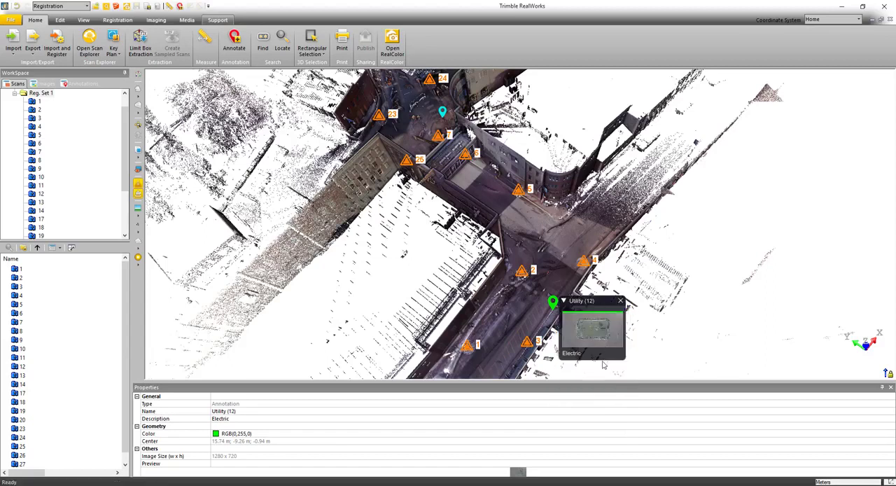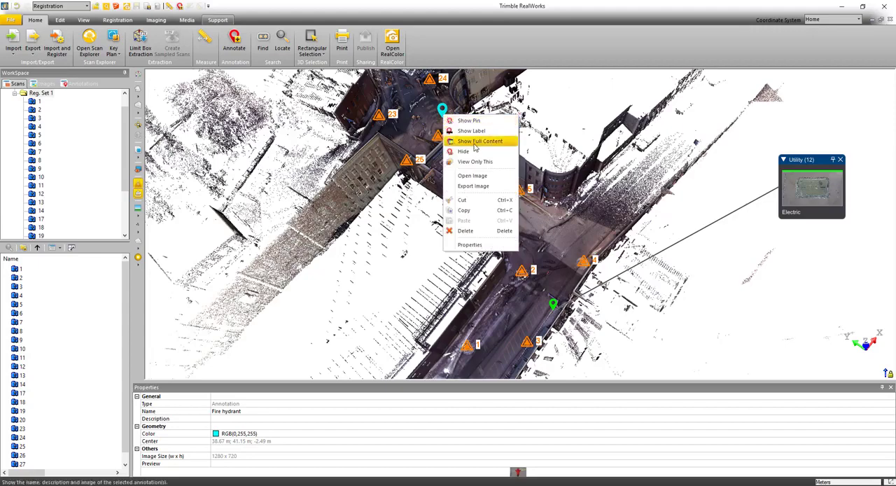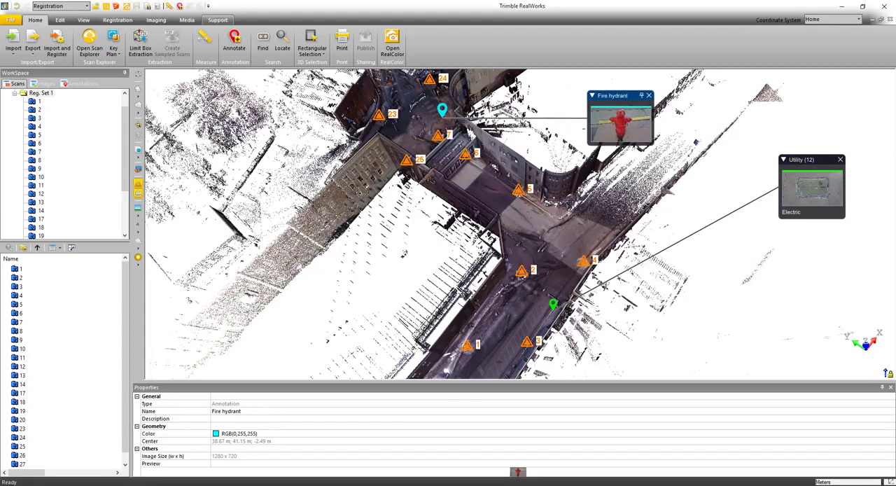So you can see here I can right click on any of the annotations to display the title bar or the full content, and then I can move these annotations where I want just by clicking on the title bar and dragging them where I want them to be.